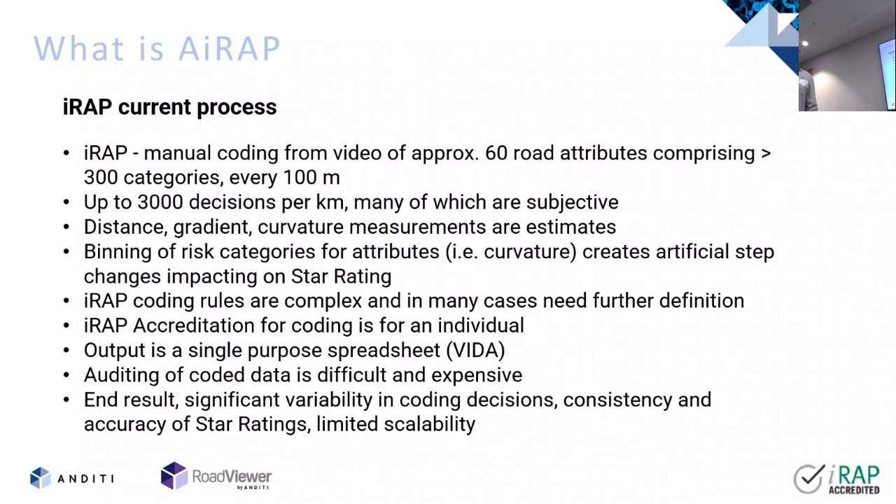When you're doing things from video, you're basically guessing. You're estimating, I won't say guessing, but you're estimating what distance is, what gradient is, curvature, a whole range of other bits and pieces in that space. So there's an error in there. When you're looking at things like curvature, if you have a 399 metre radius on your curvature, you get a very different result if you have a 401 metre radius.